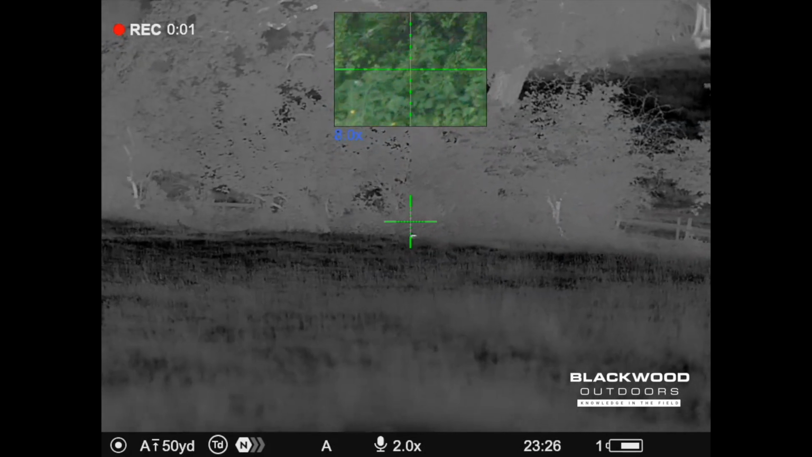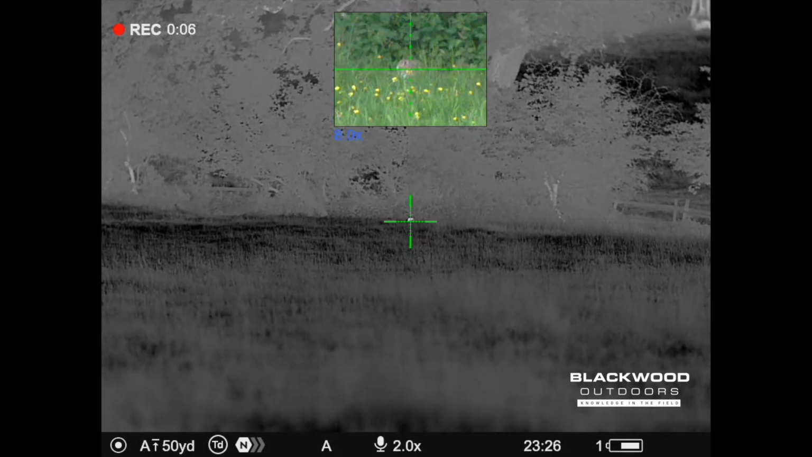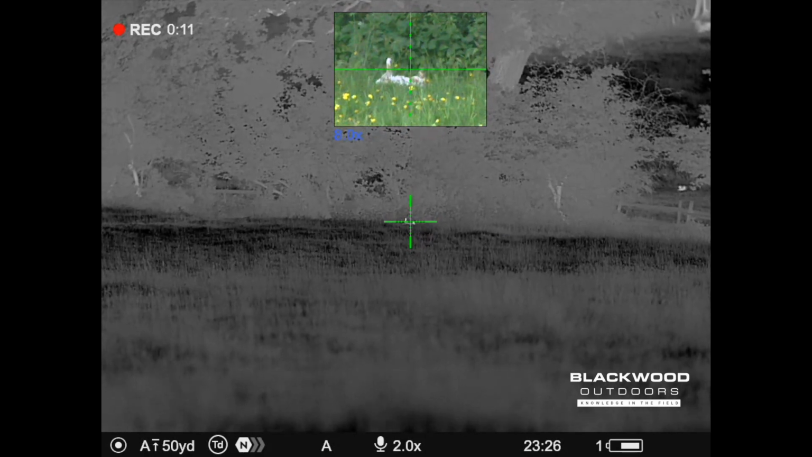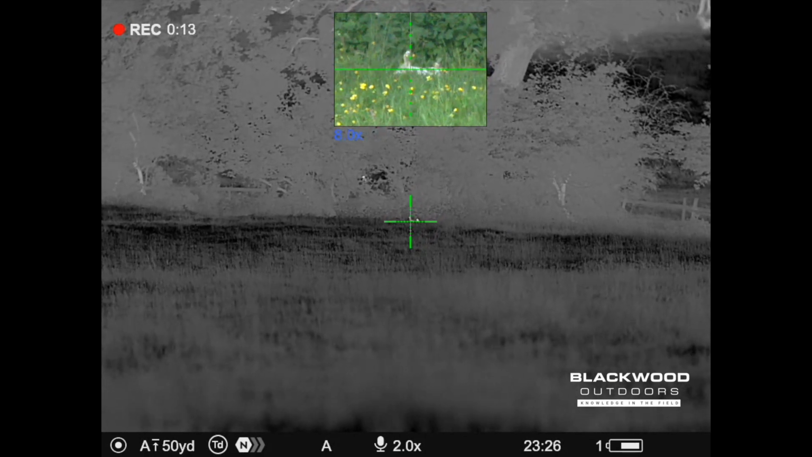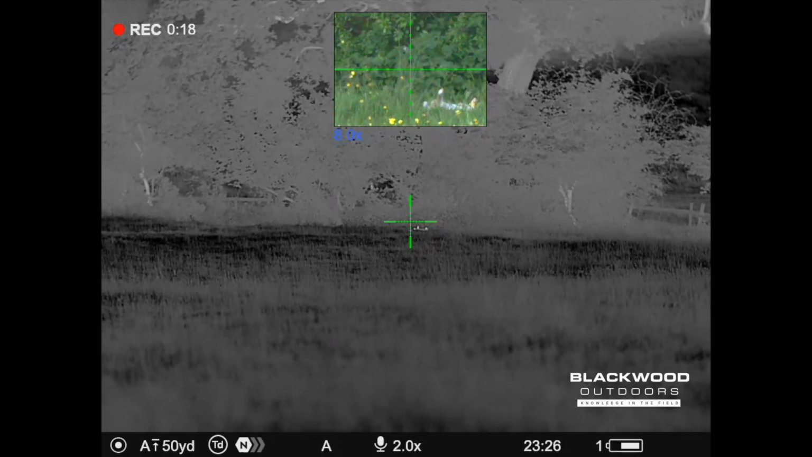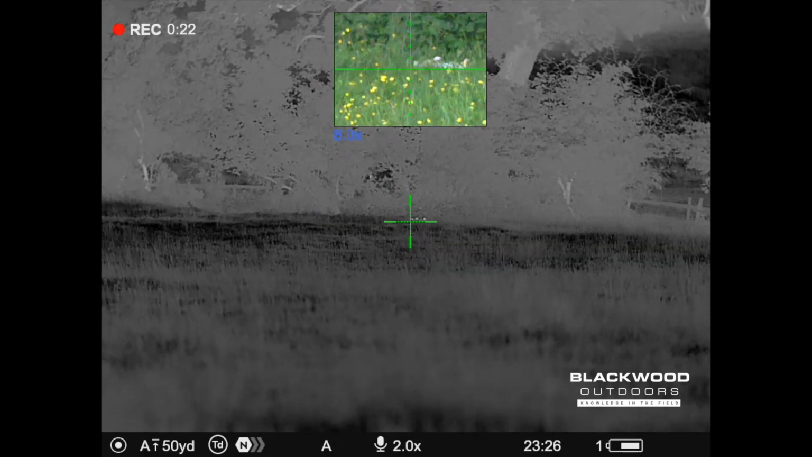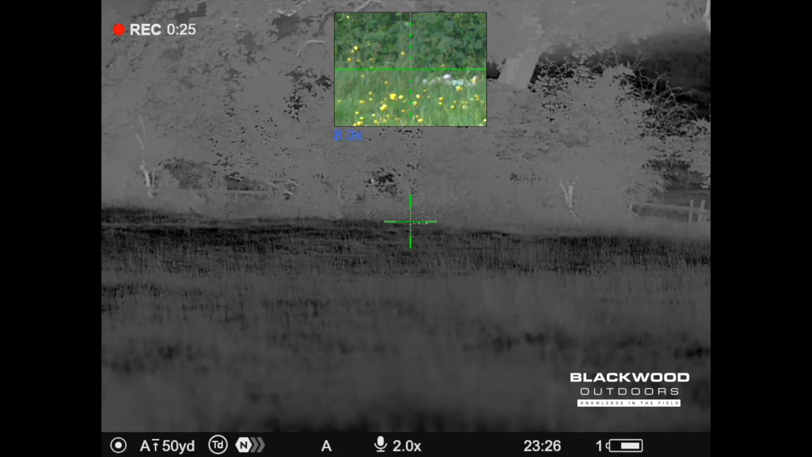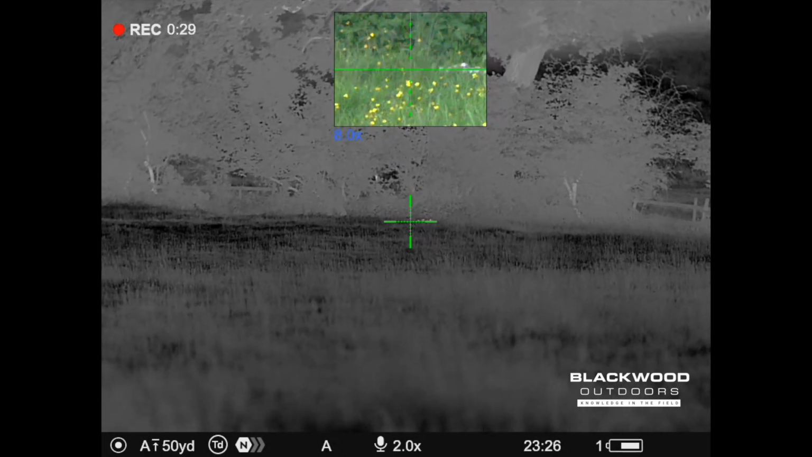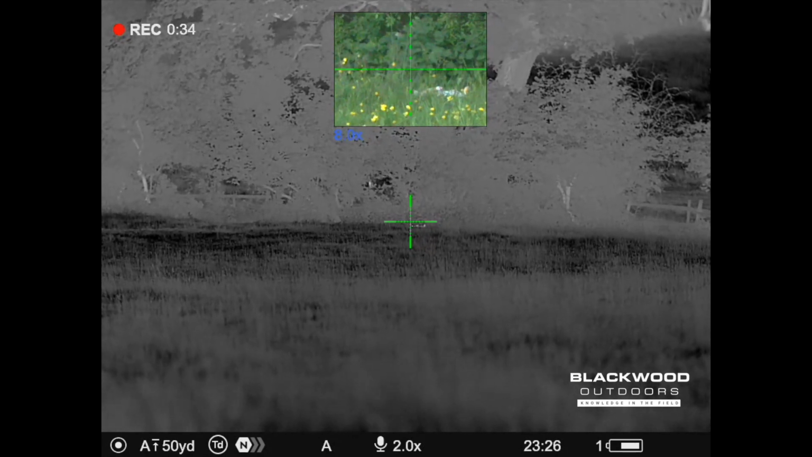See this rabbit here, 80 yards away, bit of wind. That colour channel allows me to identify where, with the thermal, I might have a message movement. I might be doubting whether it is the animal I'm wanting to shoot. That allows me to just verify, check and verify, and be totally confident that the animal I'm shooting is what I want to be shooting.